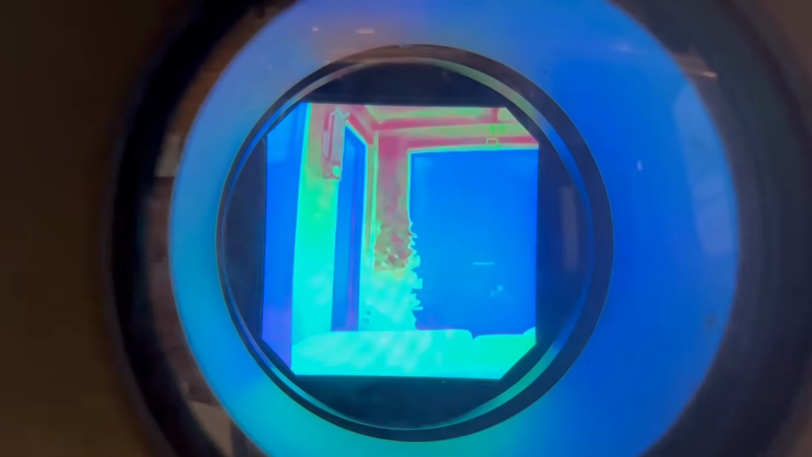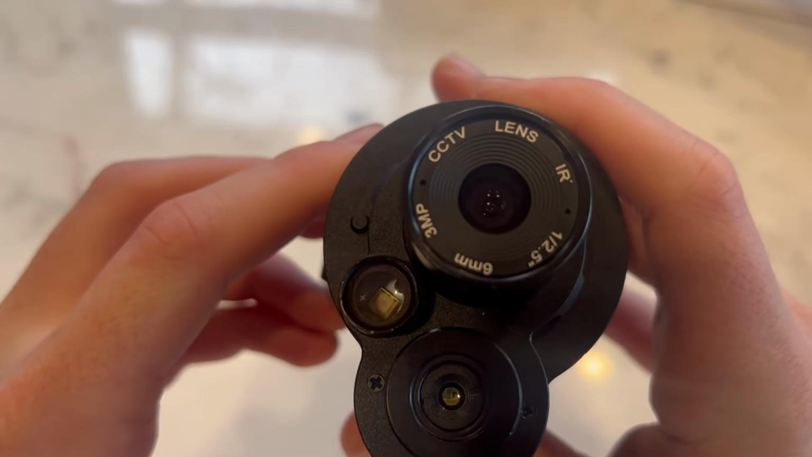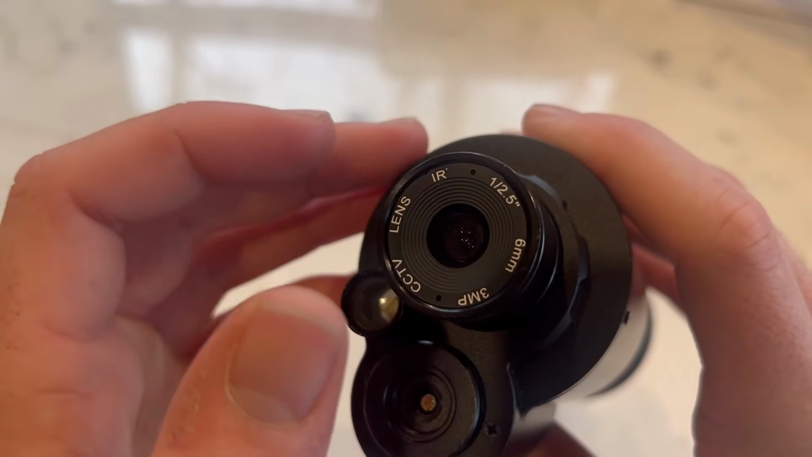You can change the thermal color palette by clicking on a button next to the thermal sensor. In the FOV of the device is the mode and battery life indicator. To the front of the device, starting with the NV lens. As this is a dual spectrum night vision device, this has both a night vision and thermal sensor.